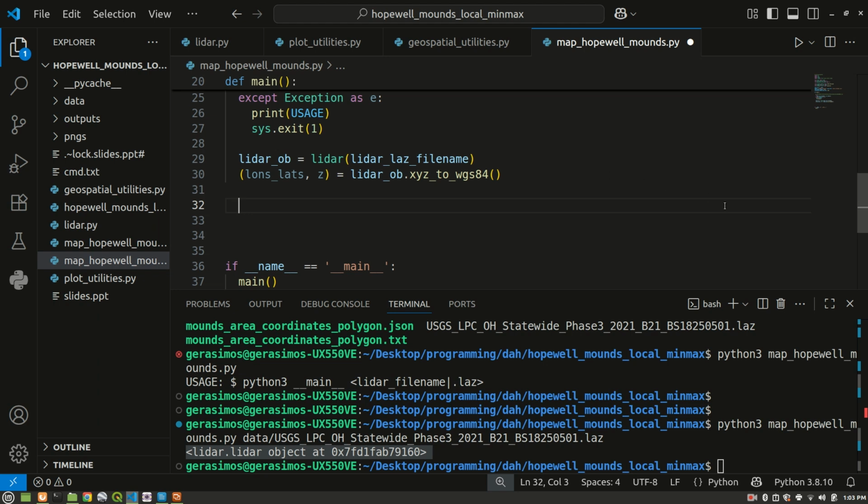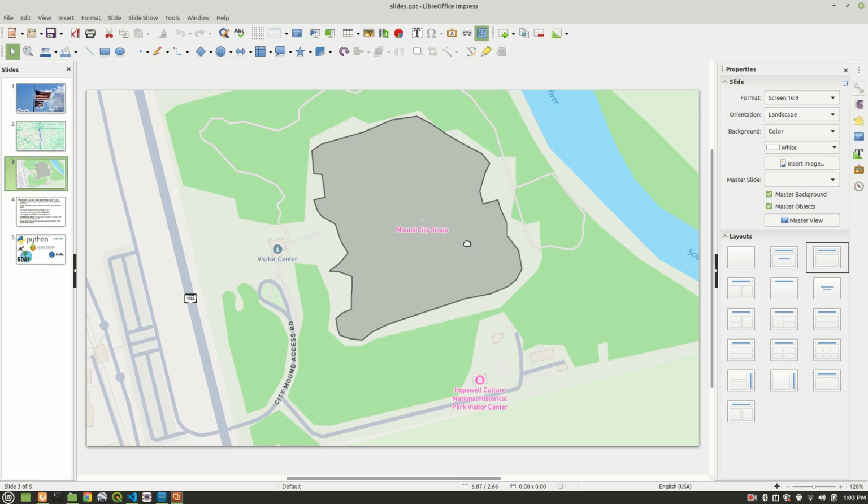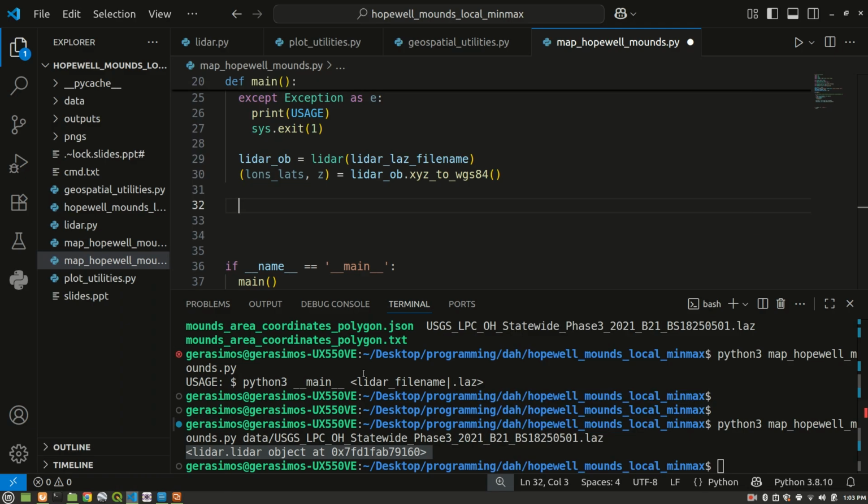So the next thing that we're going to want to do is read in that polygon that we talked about earlier that encloses the Mound City, the Hopewell Mound City. This black polygon that you see here, the vertices of that polygon are stored in a JSON file. So let's go ahead and grab the points of that polygon, and then we're going to use it to filter out the points that we have, the latitudes, the longitudes, the z values, the elevations. We're going to filter these so we only get those points that are within that black polygon, which omits the surrounding woods or forest.